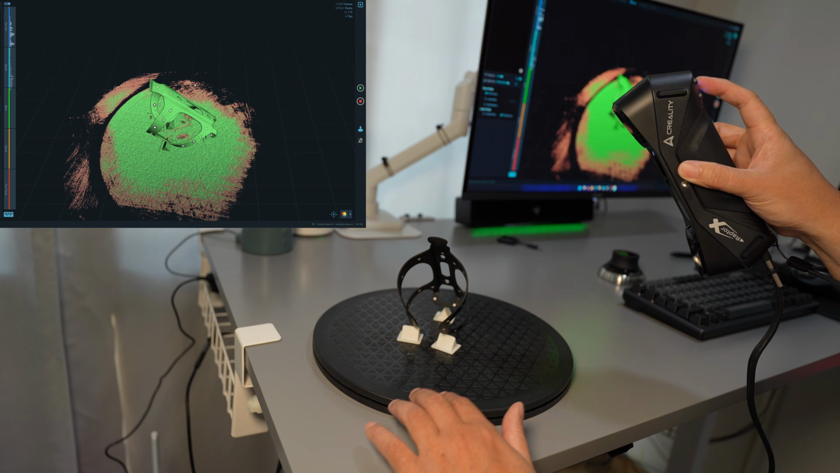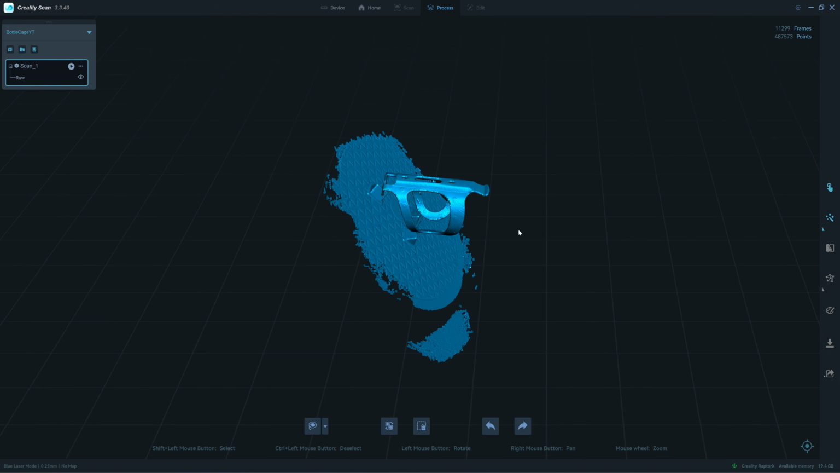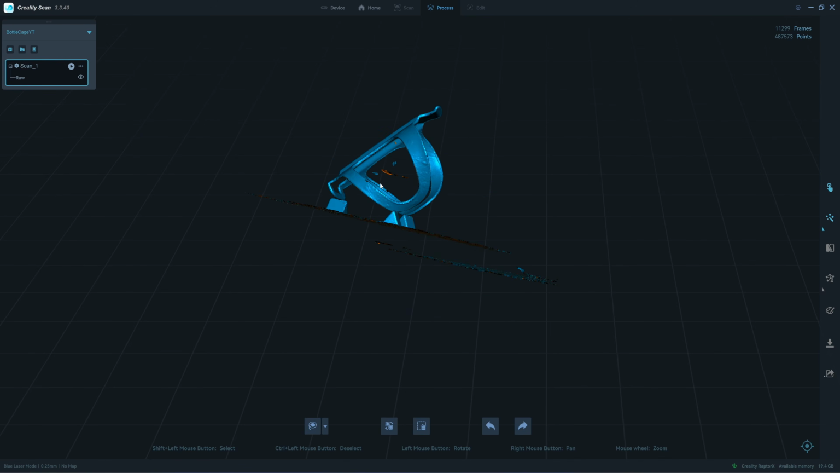Okay, I think we have everything. Okay, I stop the scan. I will erase the turntable, this part.